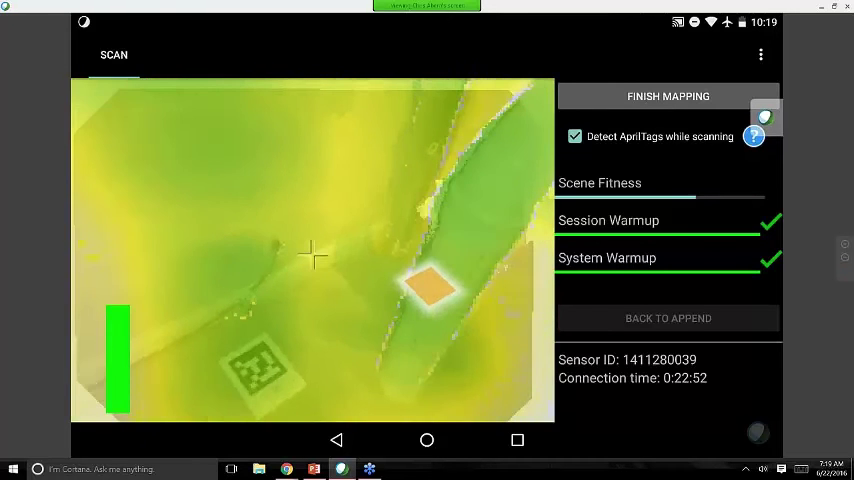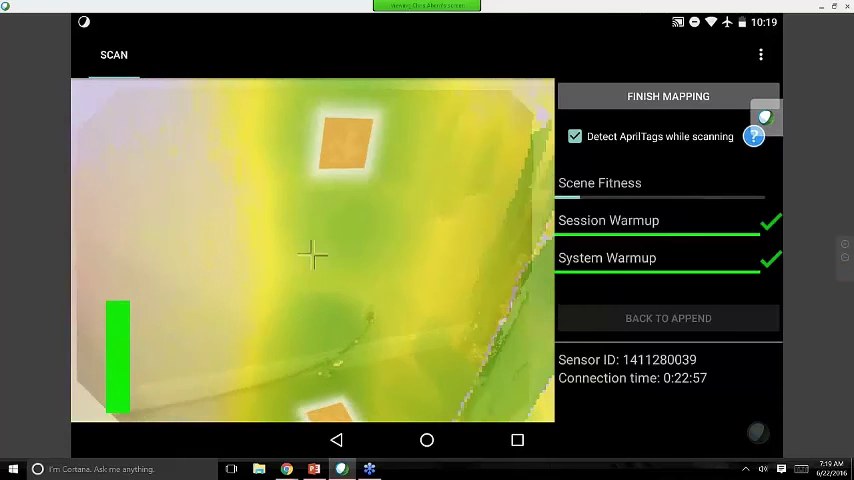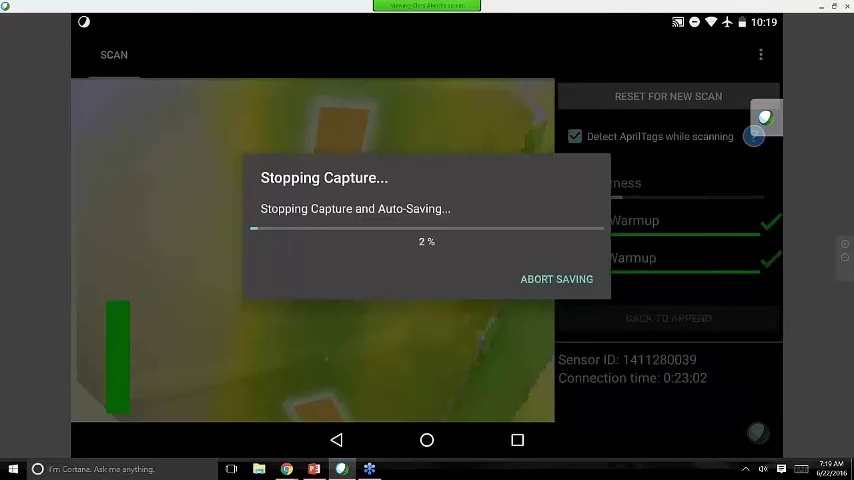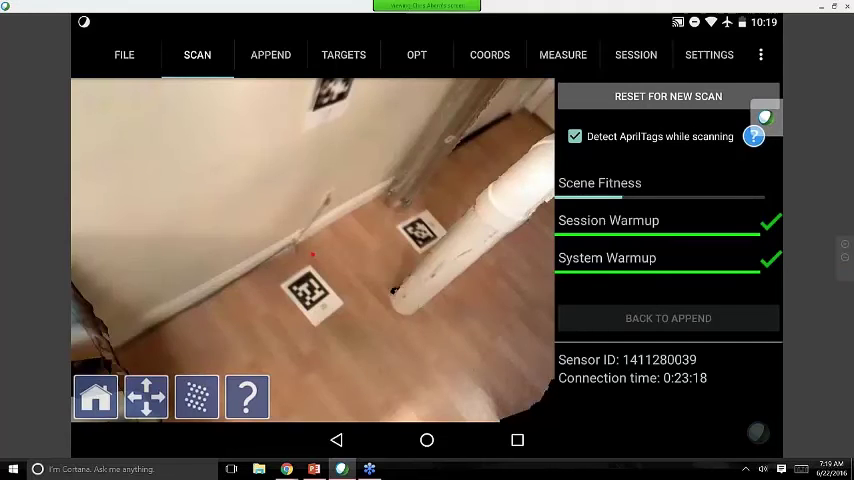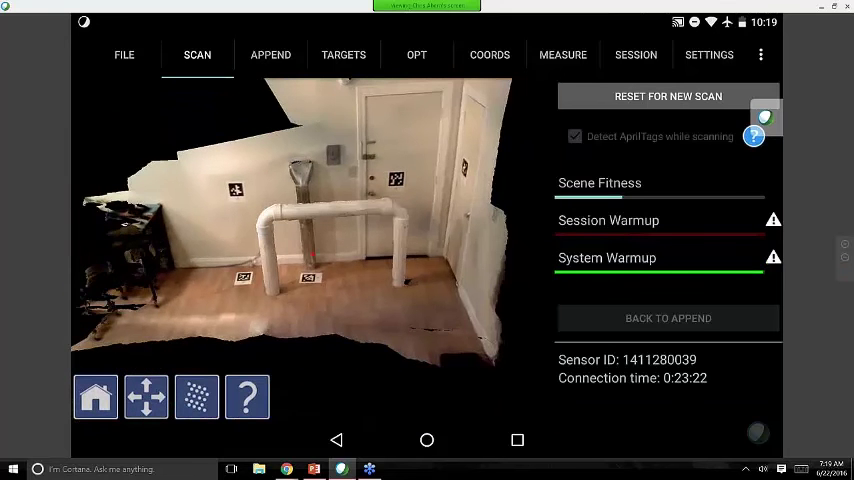So now I've gotten a pretty good sample data set of the two pipe systems here in the room and the walls behind them, so I can hit Finish Mapping. And right now it's quickly processing the data, and we'll be able to view it right away on the tablet. So immediately I have my unoptimized scan viewable right here on the tablet.